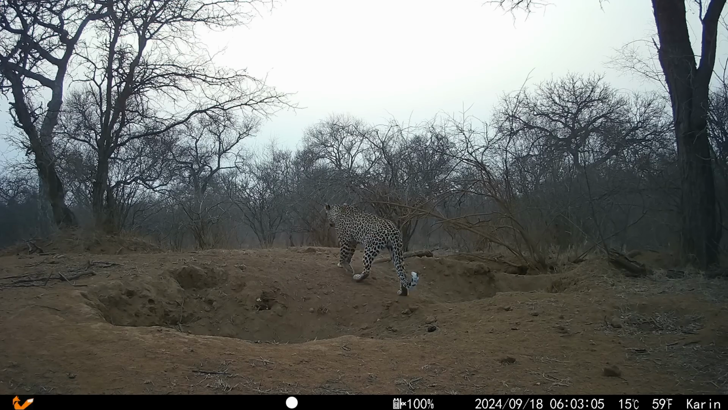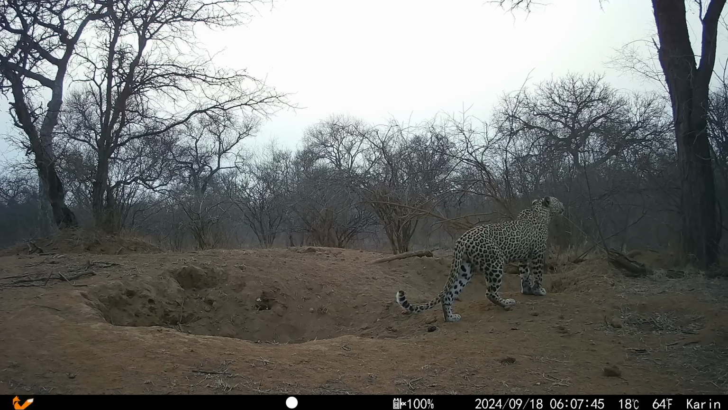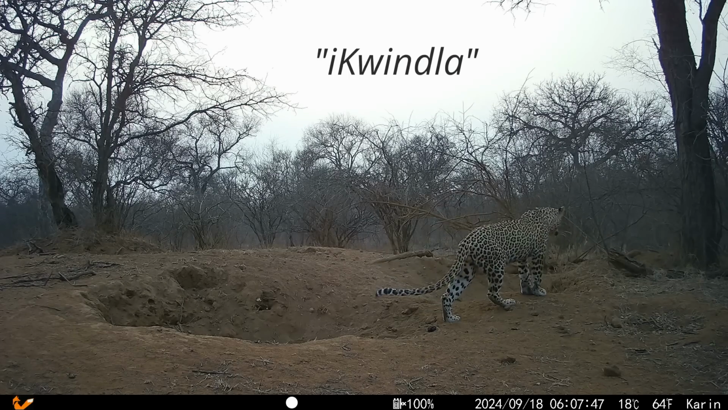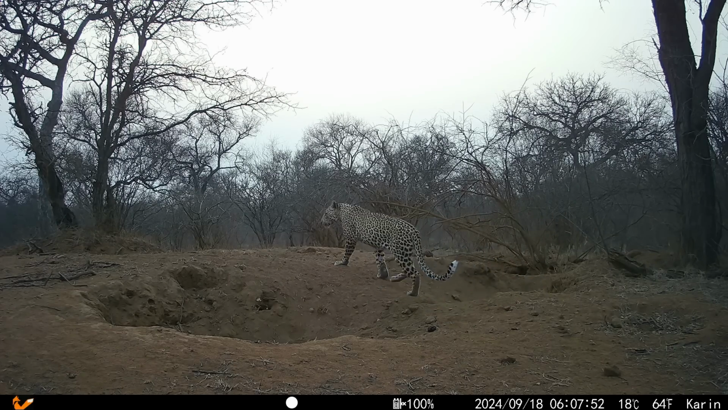By the way, their names are Vuuxika, which means to be blessed in the local Tsonga language, and iKwindla, which means the mountain in the Xhosa language. Apparently they were named by another resident on the estate.